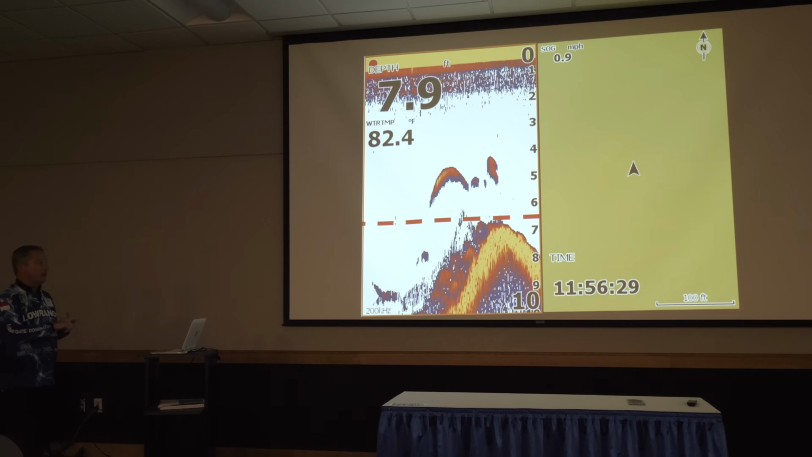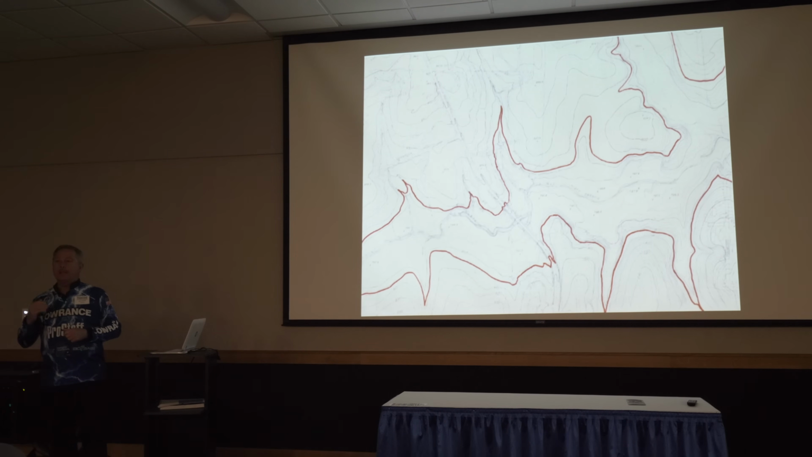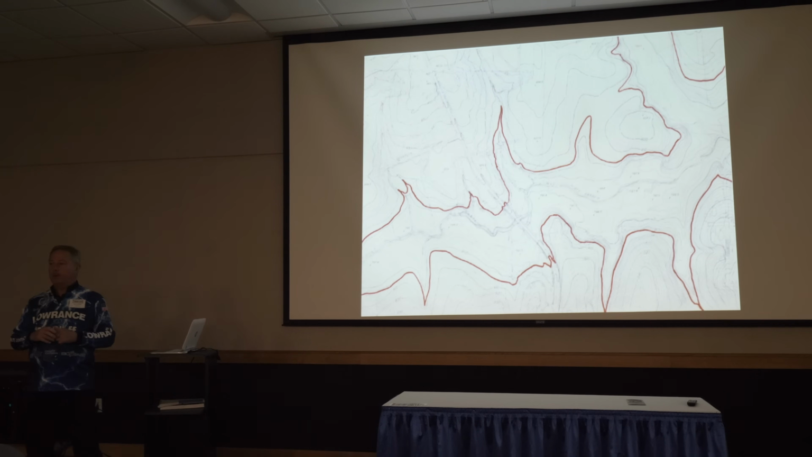You're looking for fish that are associated with an object. And that's where structure comes from. Structure is a physical feature in the lake. It is not a tree. It is not a rock. It's not a stump. It's a physical feature, a point, a roadbed, a creek channel, something like that. It's geography. That's a better way of looking at it maybe, all right?